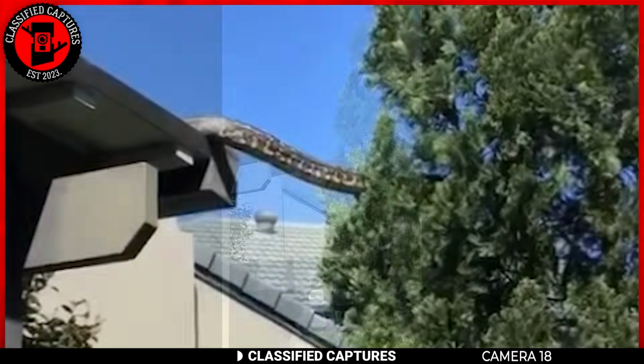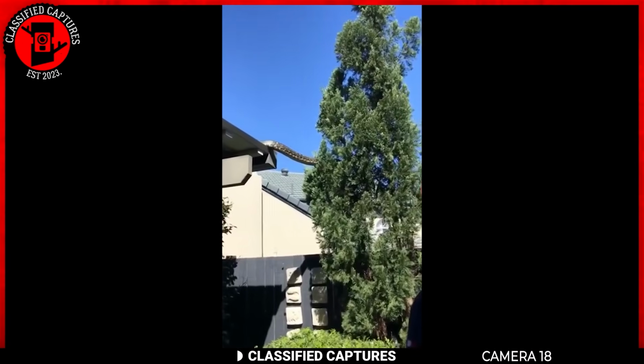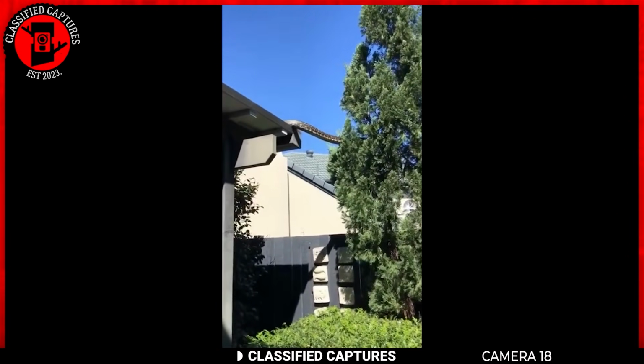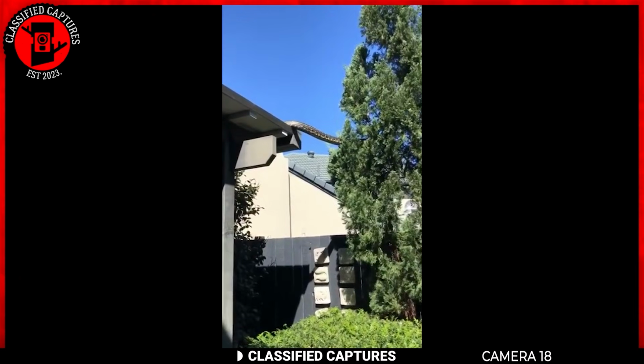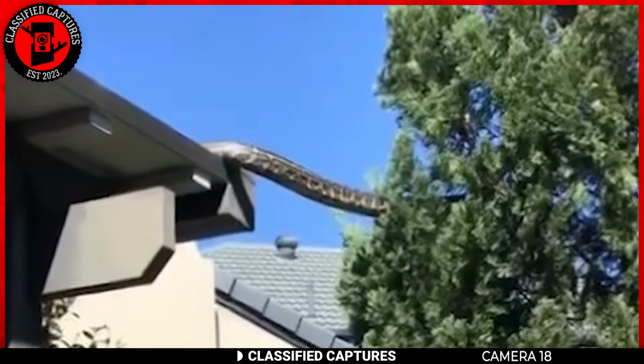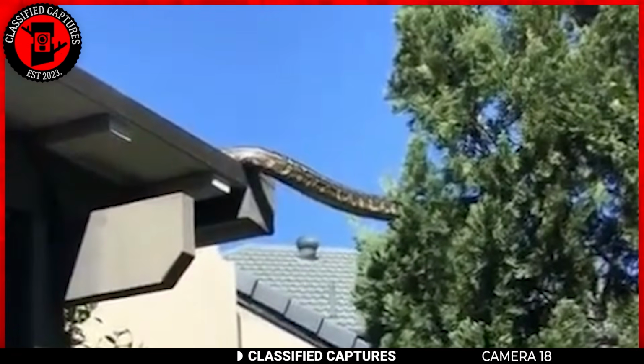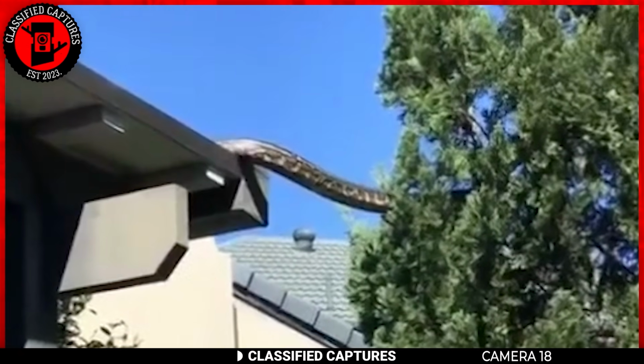Oh, shit. And as you can see in this chilling footage captured by a family, a massive snake is navigating its way from the roof of their house onto nearby trees. The sheer size of the serpent is enough to evoke a sense of awe and fear, especially as it gracefully moves between the structures.